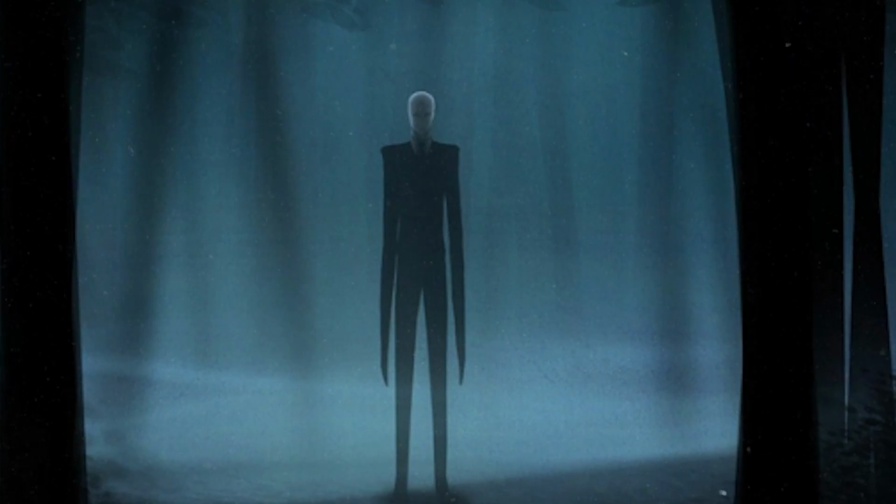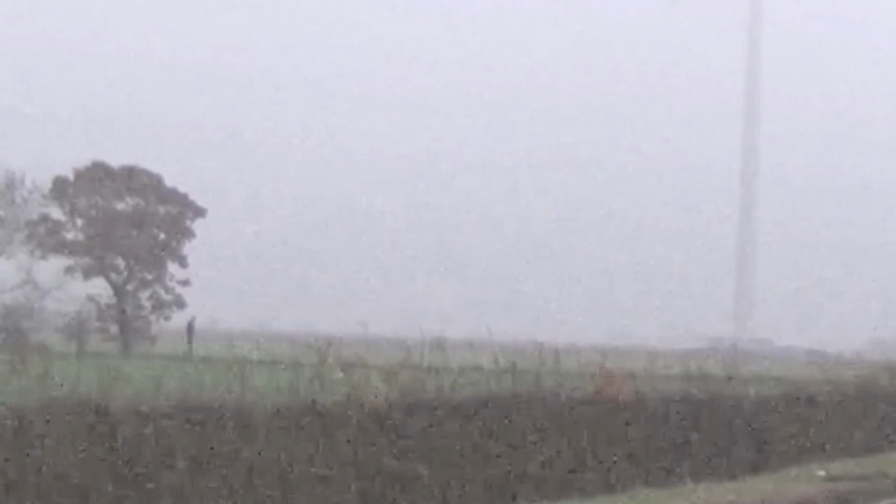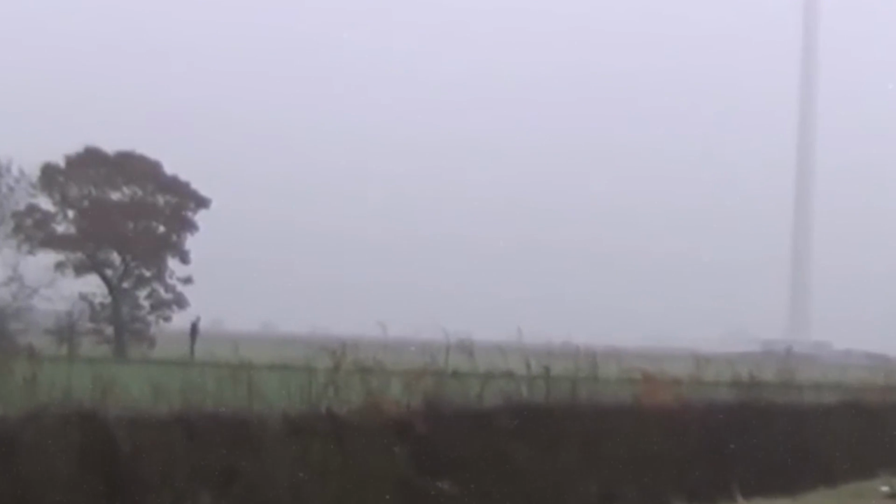Slender Man is also known for having a faceless visage, but due to the video's long-distance shot, we cannot discern any facial features. The mysterious entity is casually strolling, seemingly minding its own business. Initially, the biker didn't notice the Slender Man, but it was only when a passing driver alerted him to something in the field that he turned and became aware of its presence. What do you think? Was it the first ever real sighting of a Slender Man?